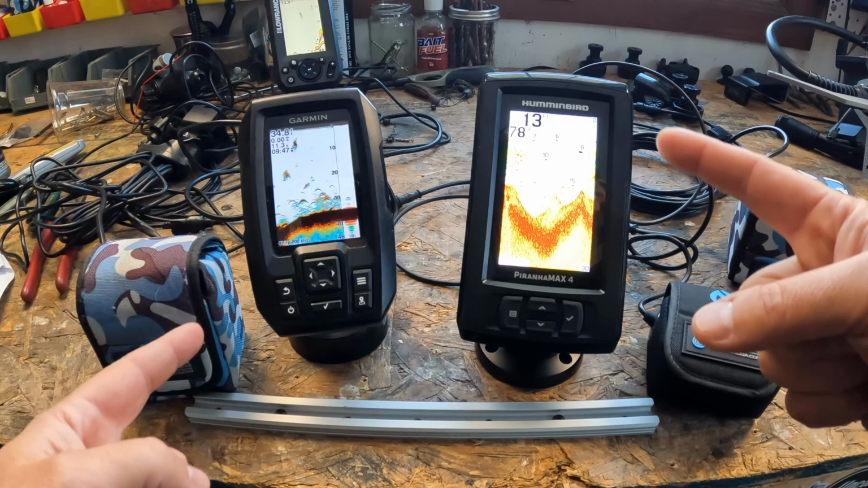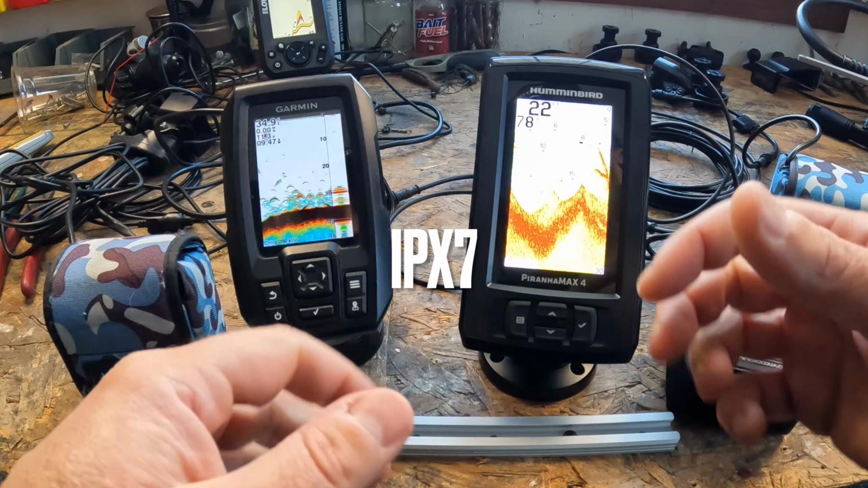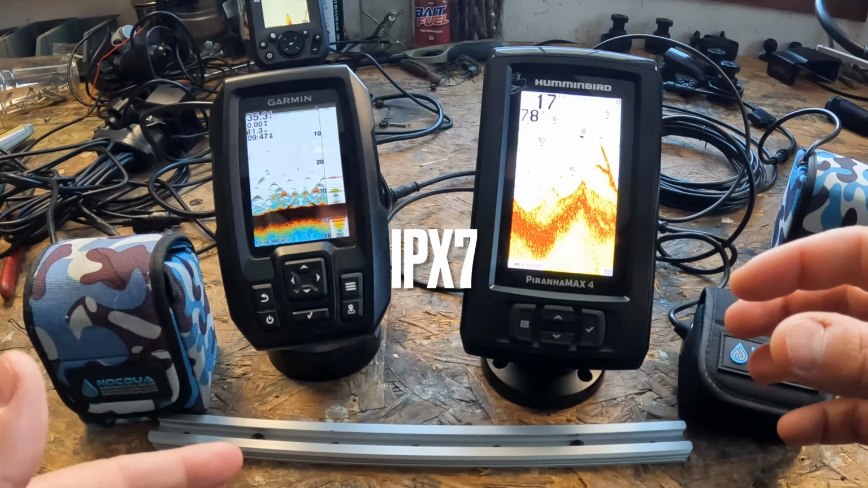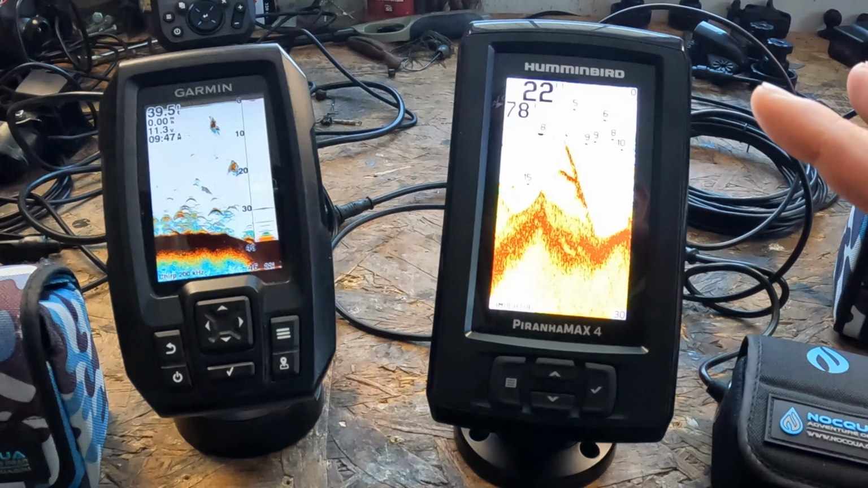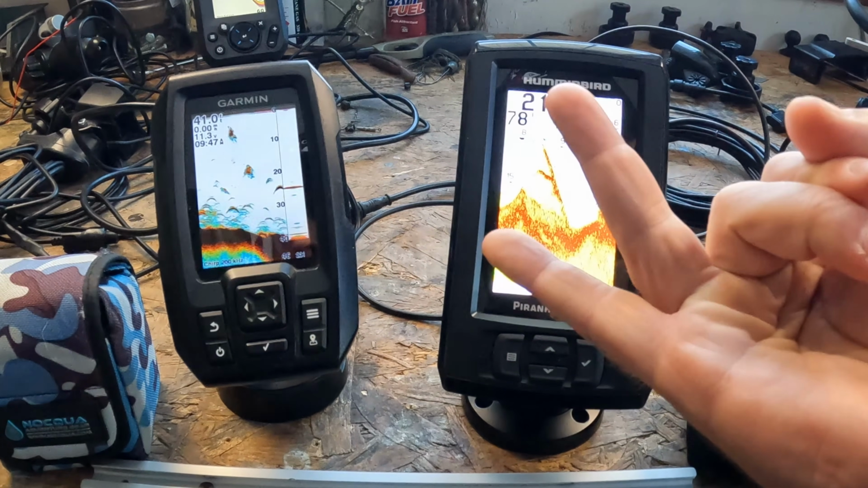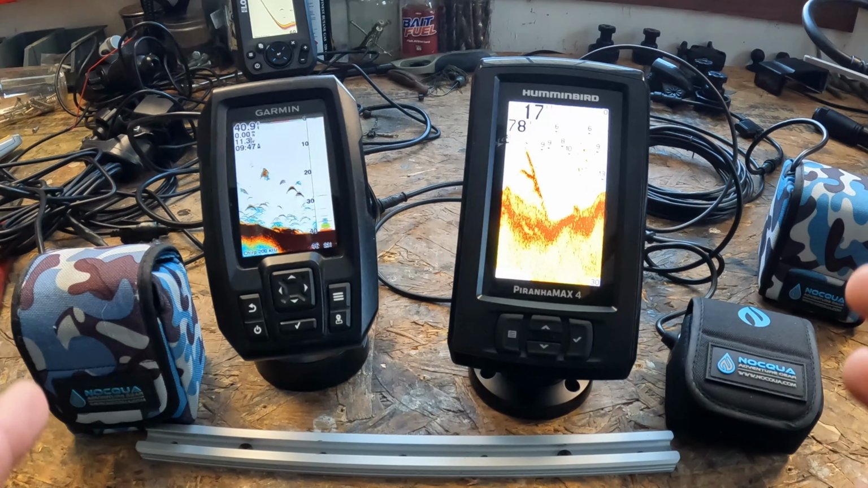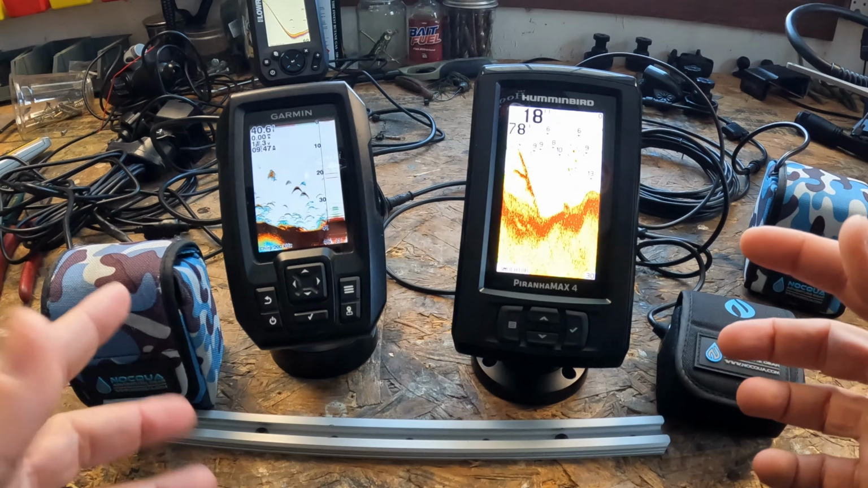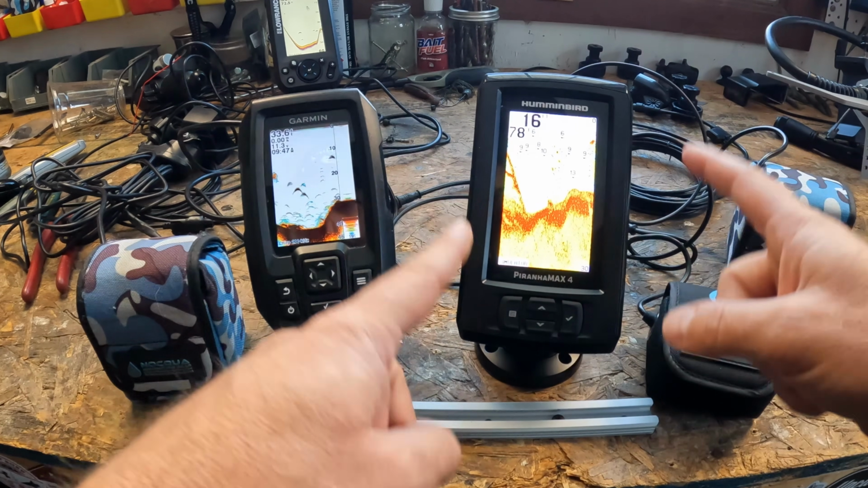And the water rating for both of these is going to be the same with an IPX7, which means rain, splash, a quick dunk if you turtle your kayak or whatever it is, no problem. And also keep in mind, there is no wireless capabilities or SD cards for these units, right? So neither have wireless features, neither have SD card slots, neither have software updates. What you get is what you get, right? It's a closed system, and they both offer 1-year warranties from both companies, both Garmin and Humminbird.